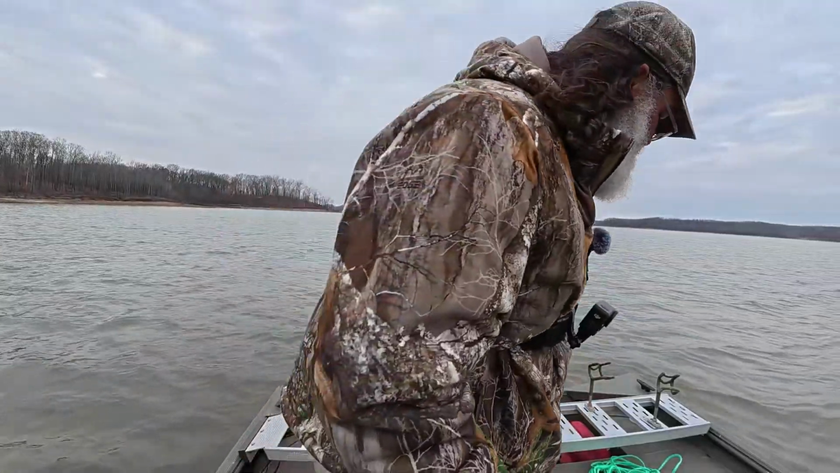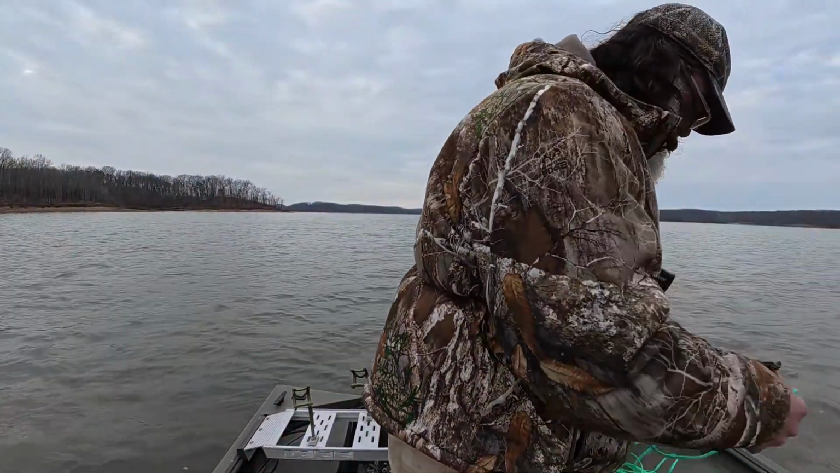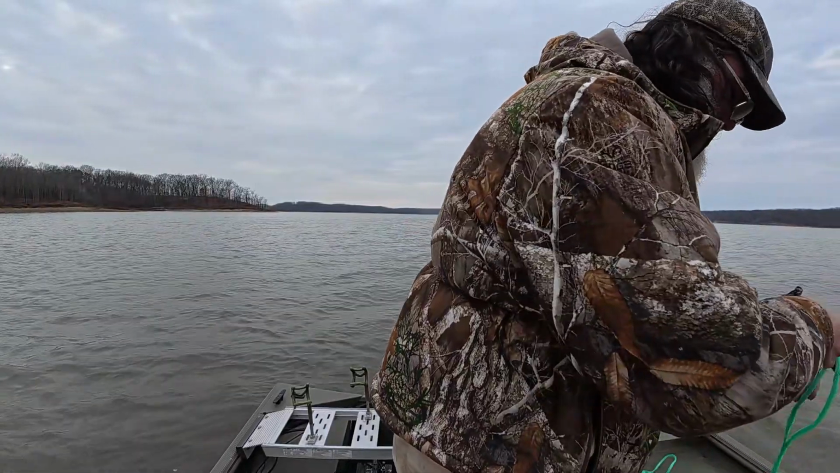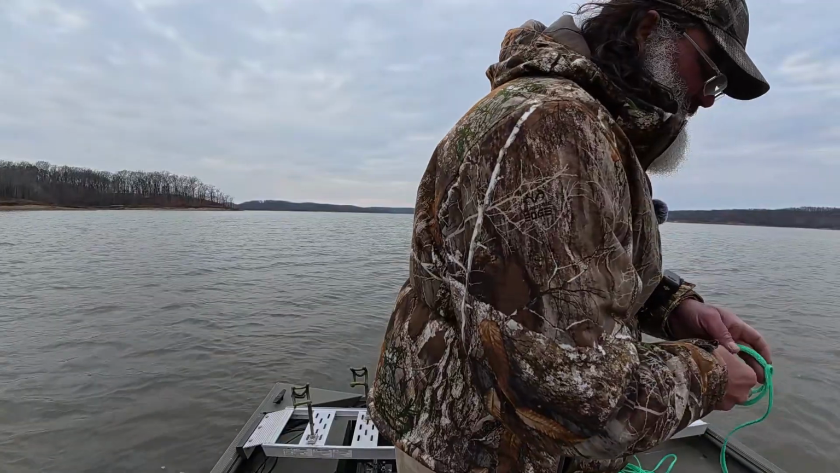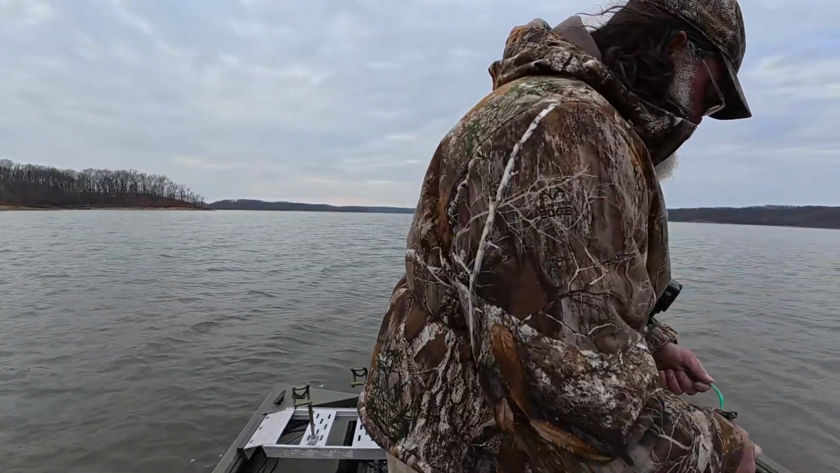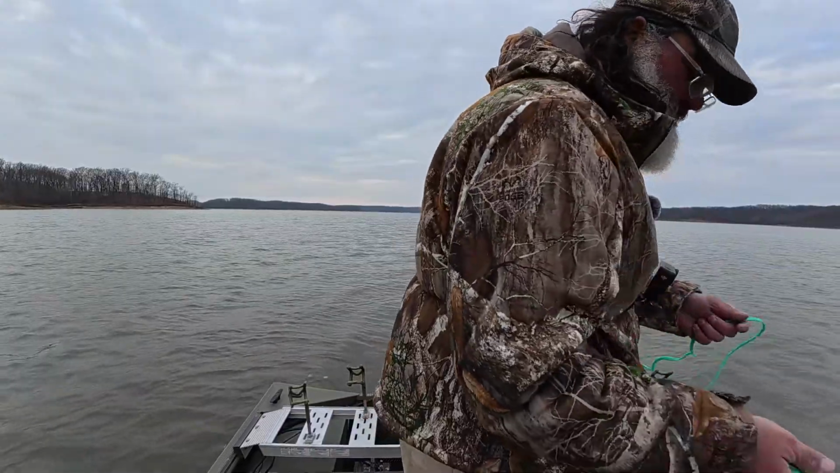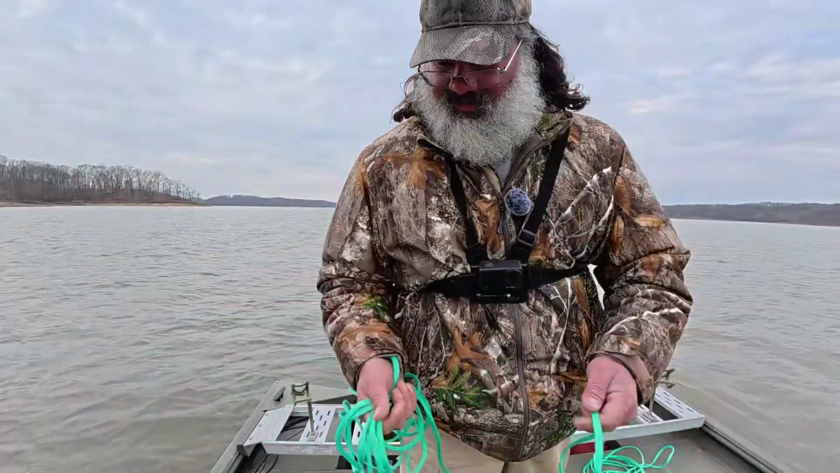Now I've got my deep hole throw net for this very purpose. Like I said, I carry about 3 throw nets with me. One of them's for stumps, one of them's for shallows, and one of them's for this. I just loop this stuff up in my hand, get it ready.